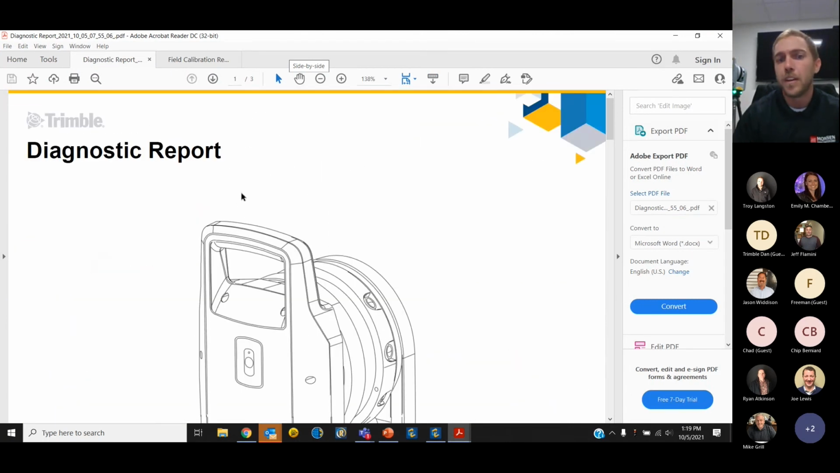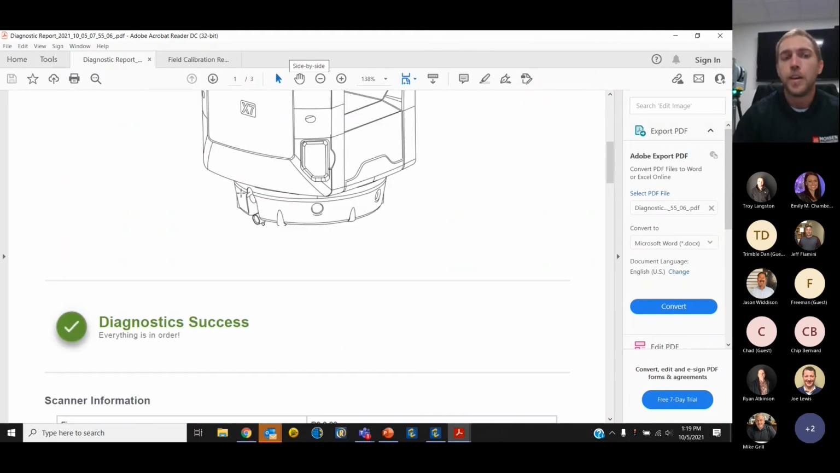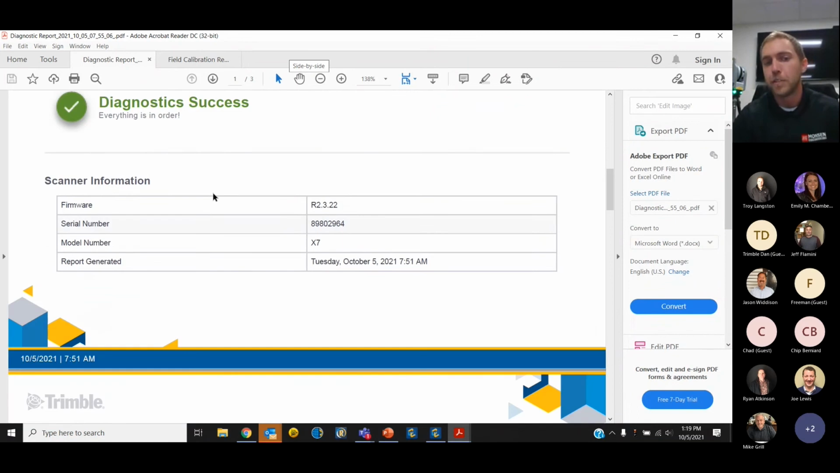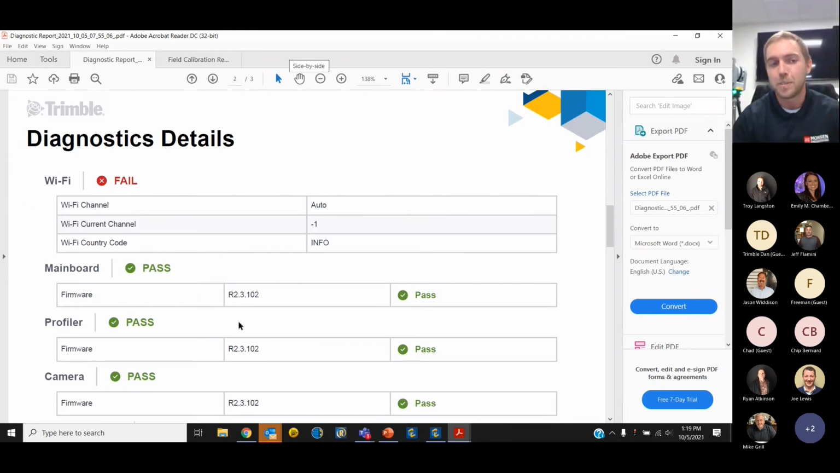So this is our diagnostic report. Once again, I'm not going to go word for word, but it does give you information about versions of firmware that you're using, making sure everything's compatible. Like I said, I disabled the Wi-Fi on this, so we get a big fail there as the first thing, but it's actually okay since we're cabled in.